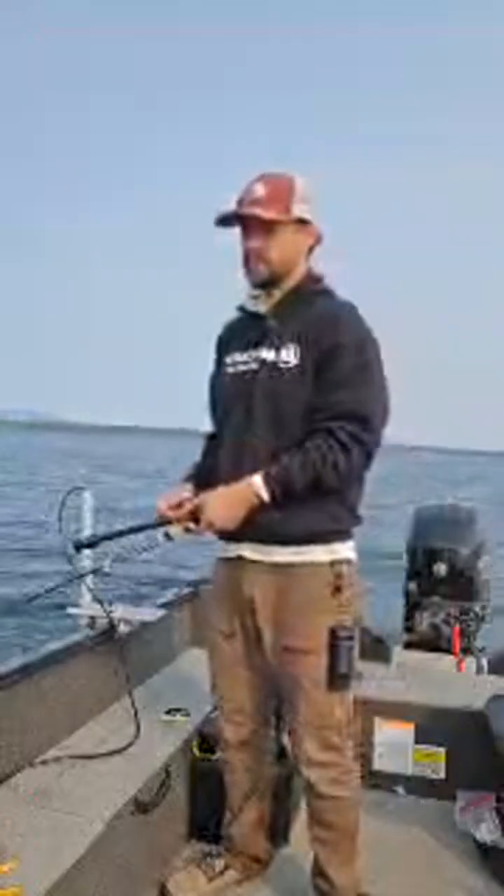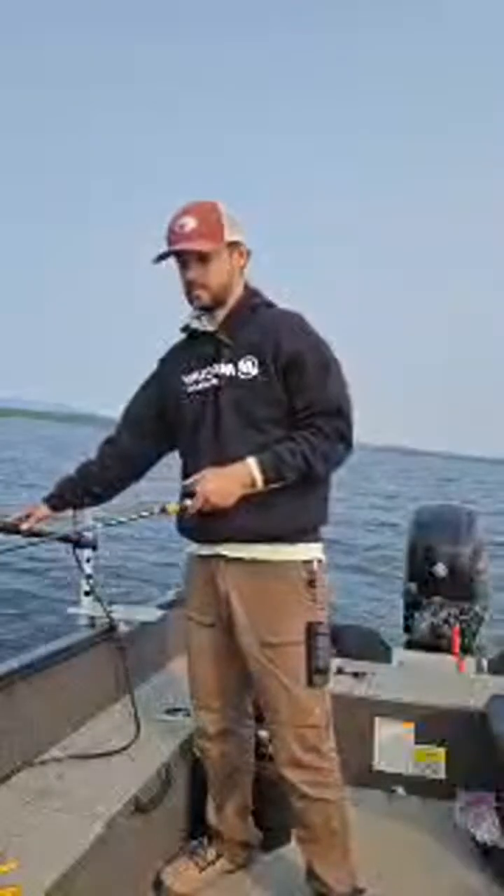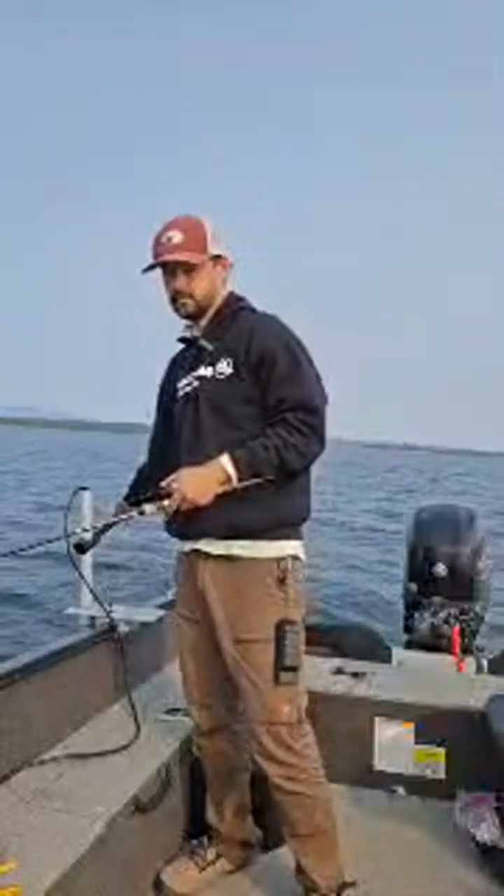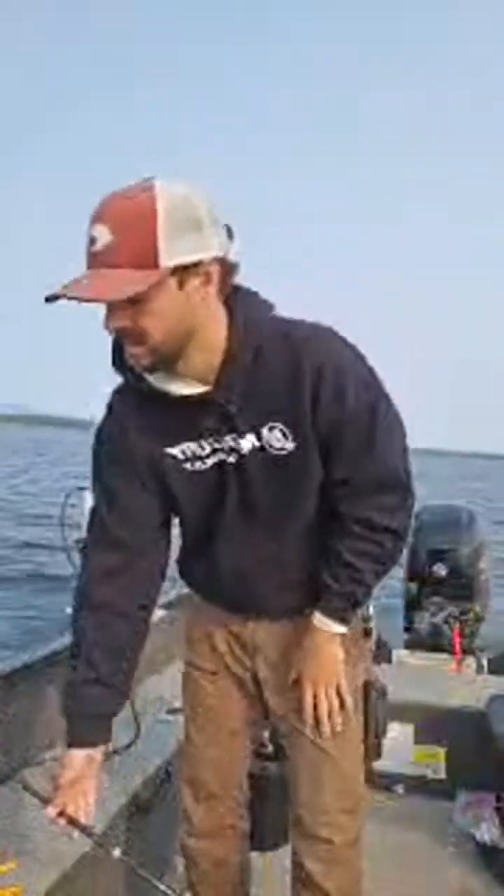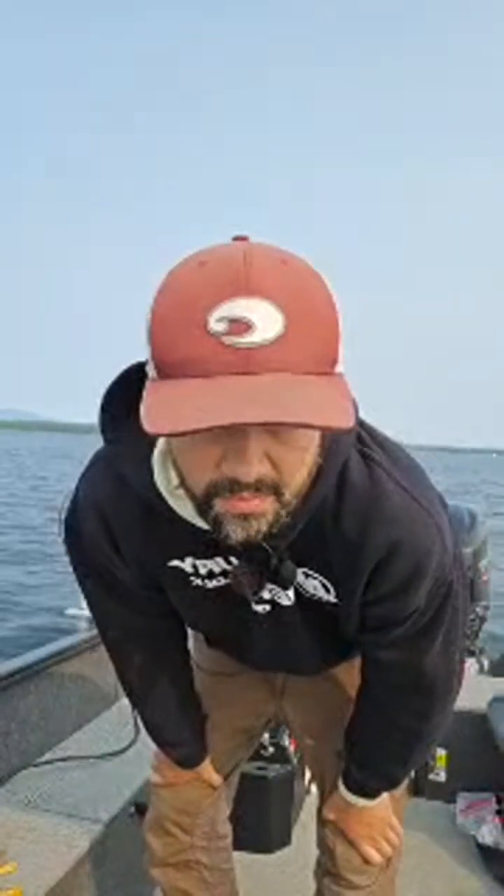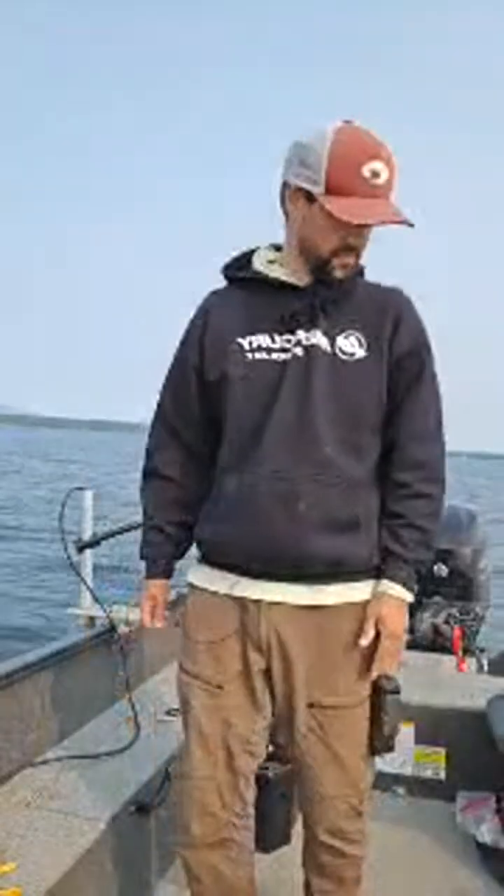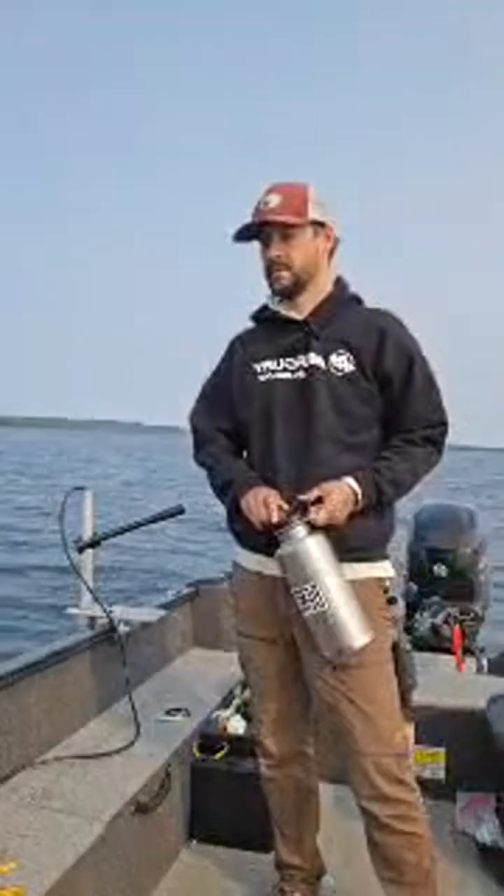I don't know if this is a new Laker or not, but he's right next to me. He needs to come the last 20 feet. I'll have to try some spoons next time. Thousands of Lakers from deep water. Yeah, I mean, that's where Lakers are for the most part.